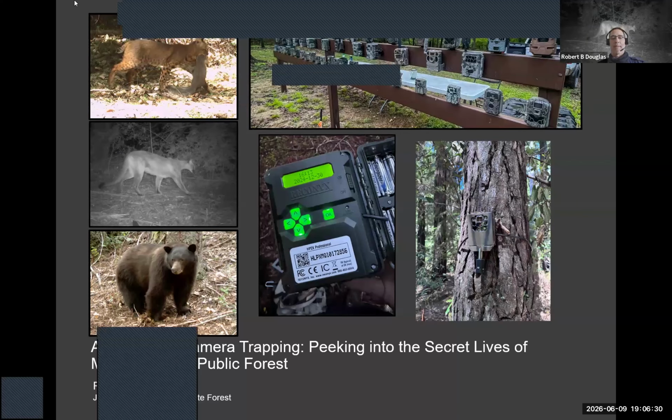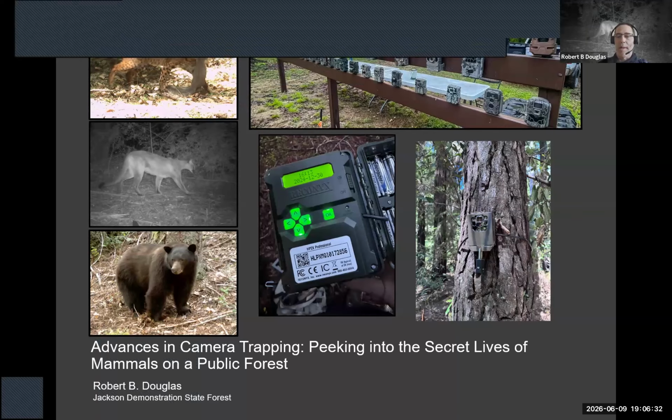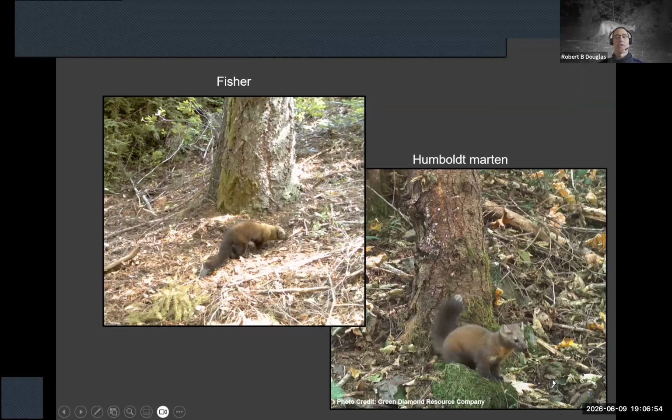My talk is about advances in camera trapping, peeking into the secret lives of mammals on a public forest. I have worked as a state forest biologist on Jackson Demonstration State Forest for the past 5 years. I've spent 25 years working in Mendocino County, on private timberlands and now public forest.